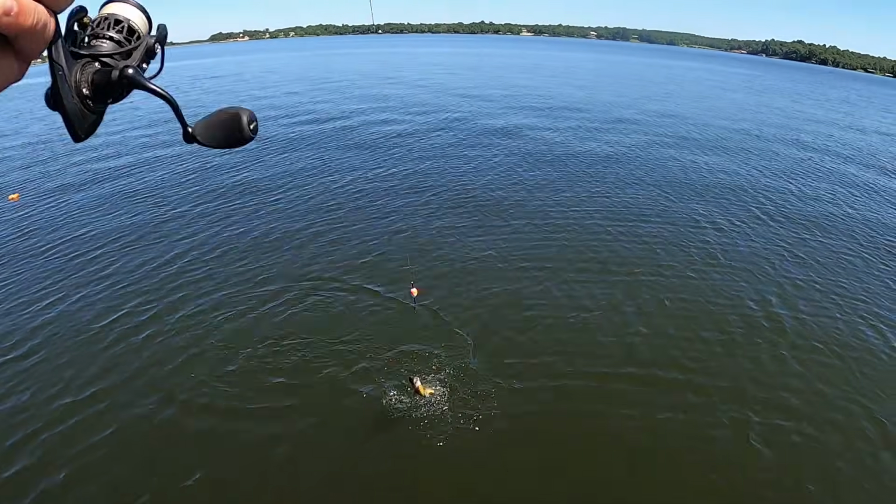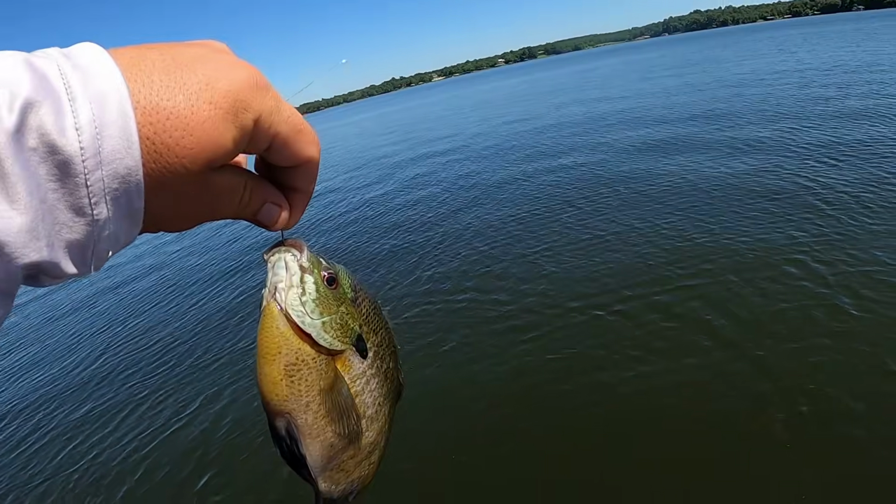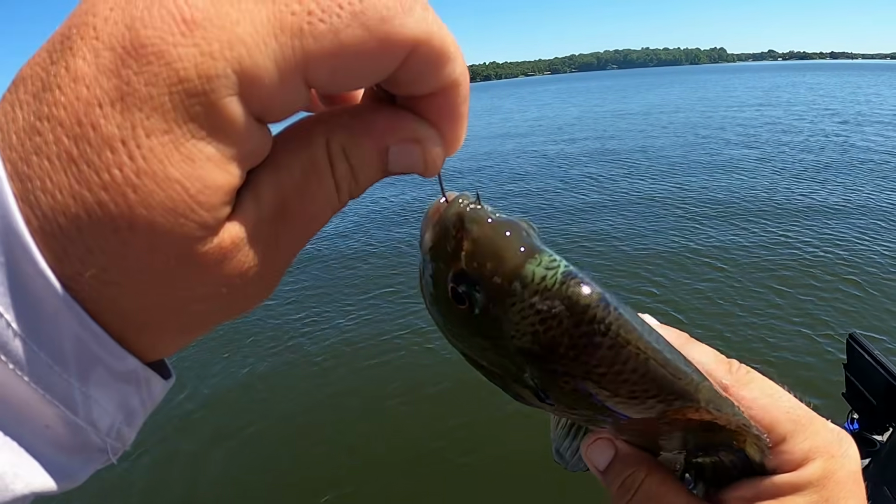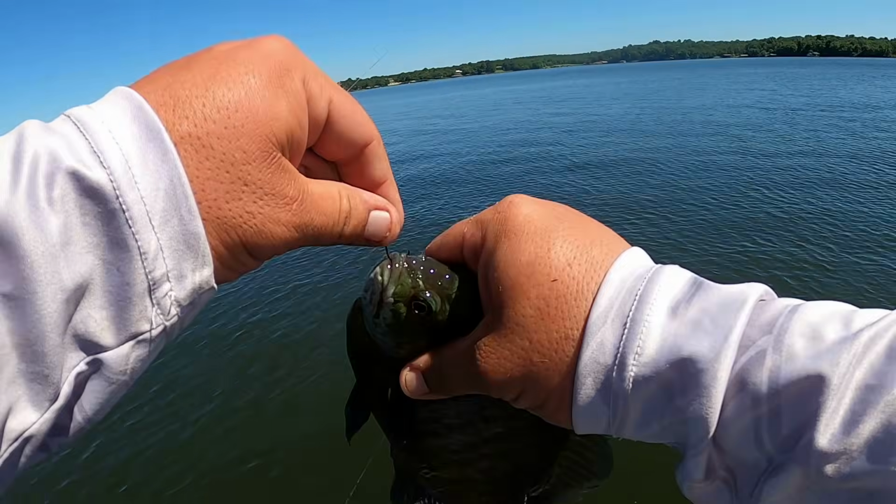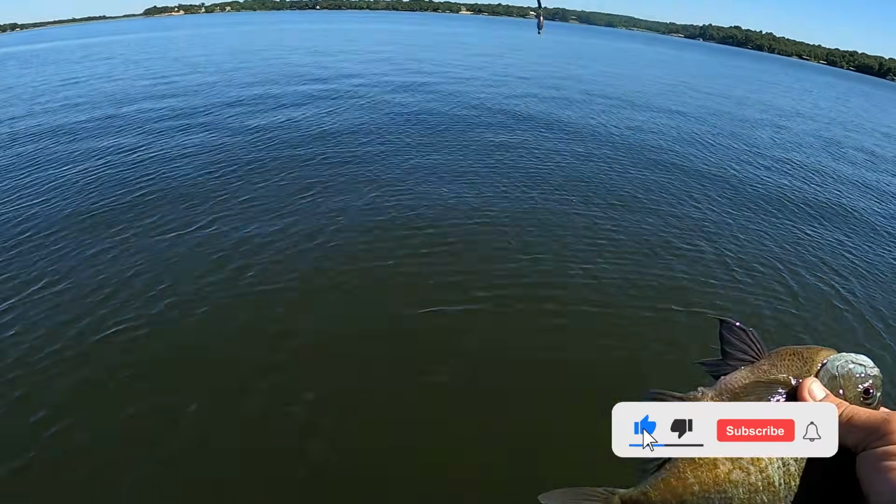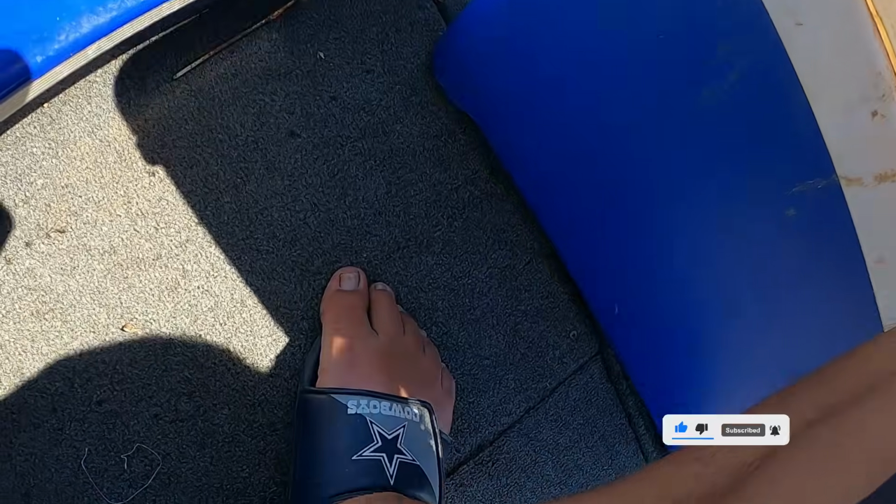Hey, that's another one of the same ones. Look, that's just a bigger one. No, that's a copper nose. See the copper color on the nose, guys? Right there. Come on, dude. You feisty. We got a peer. Male. Nice. I ain't gonna let this one go, guys.